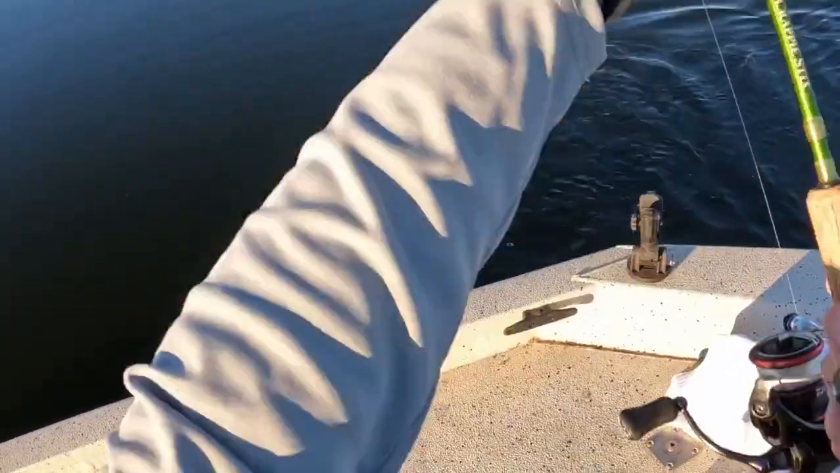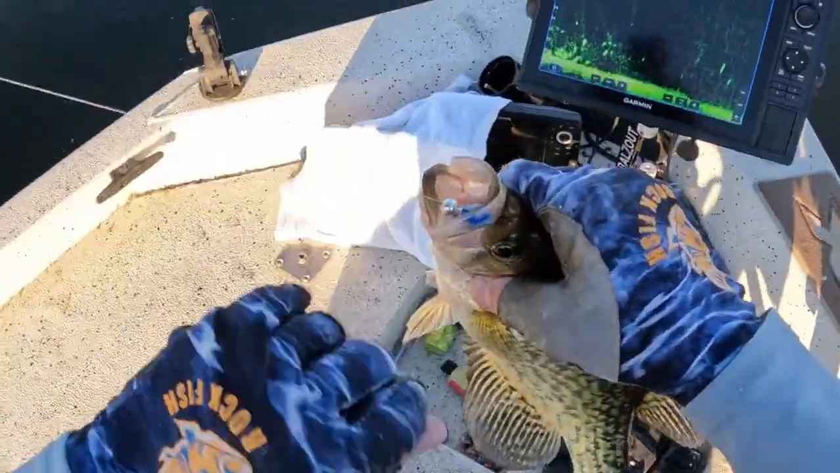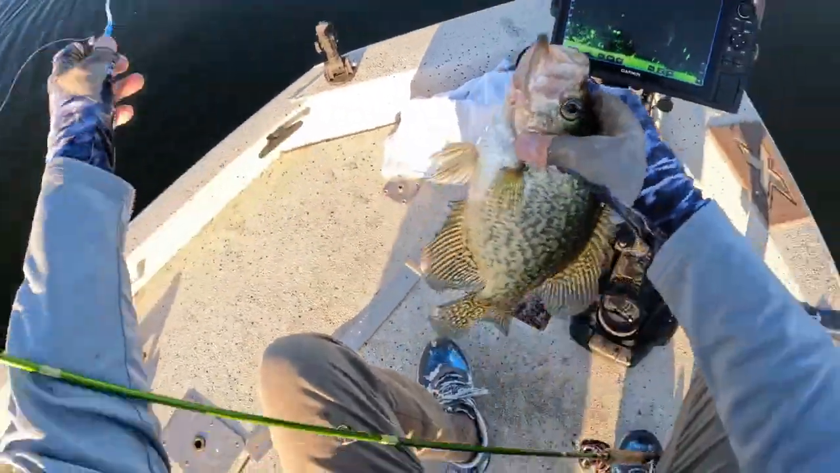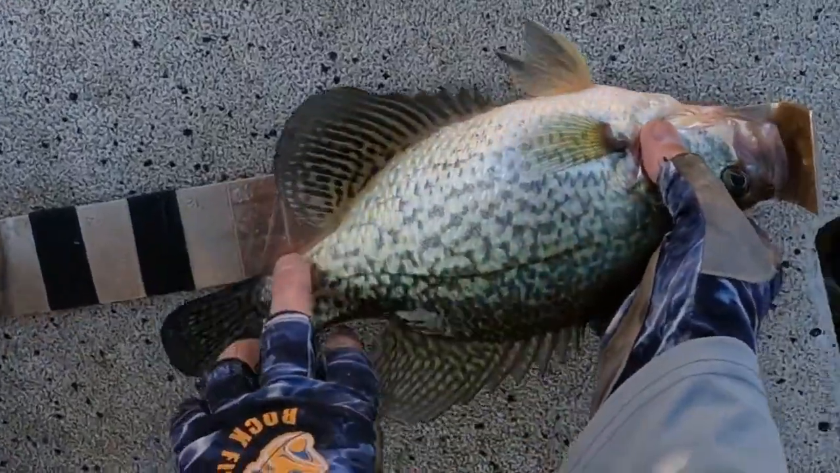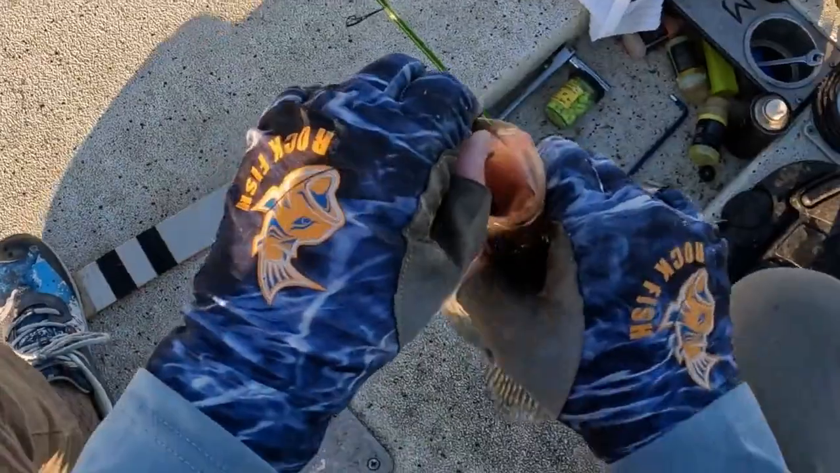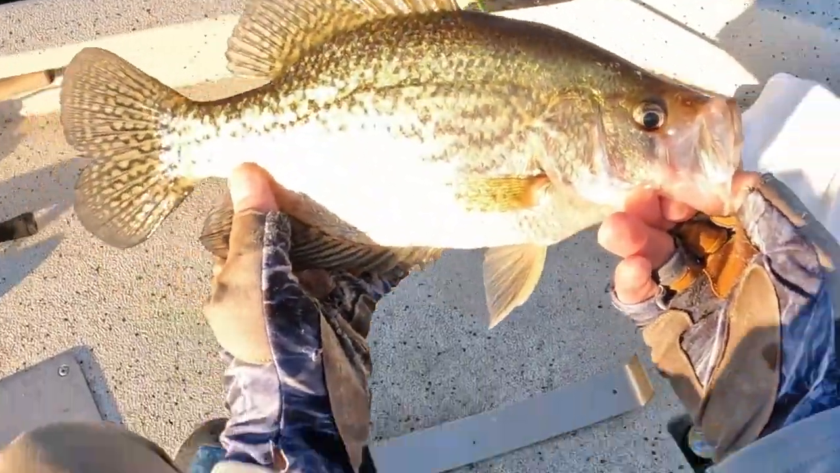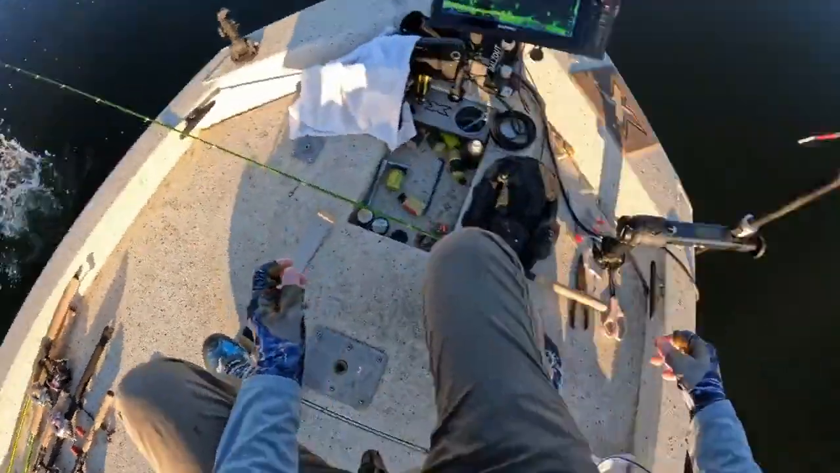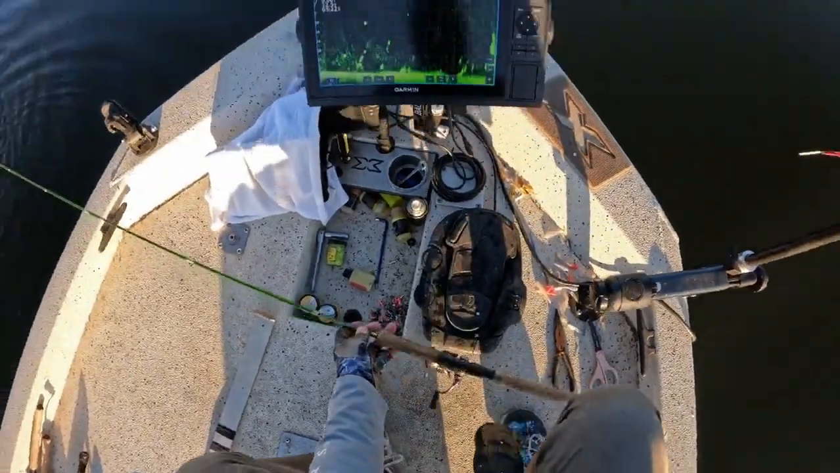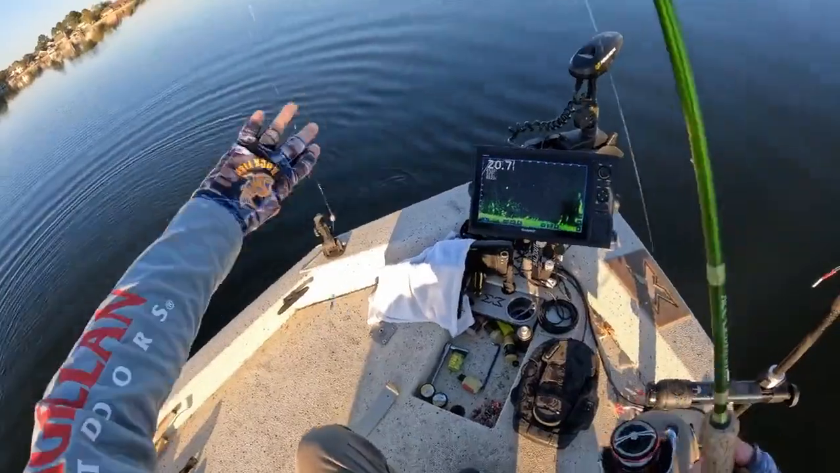black crappie. Get in the boat. That old fat toad. Get in here, buddy. Man. Get in the boat, man. What are you waiting for? Look at that. 12 and 3/4 inch black crappie. Look at his shoulders. Good fish. That's what I'm talking about. Sometimes you gotta cast to them.